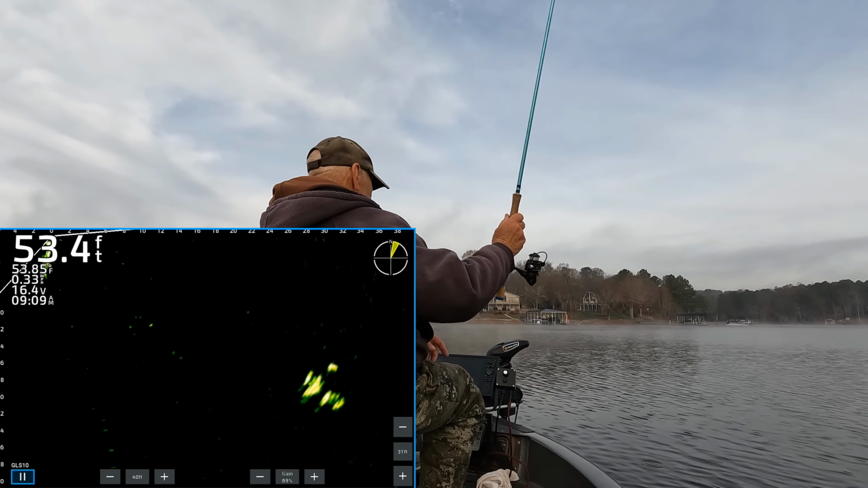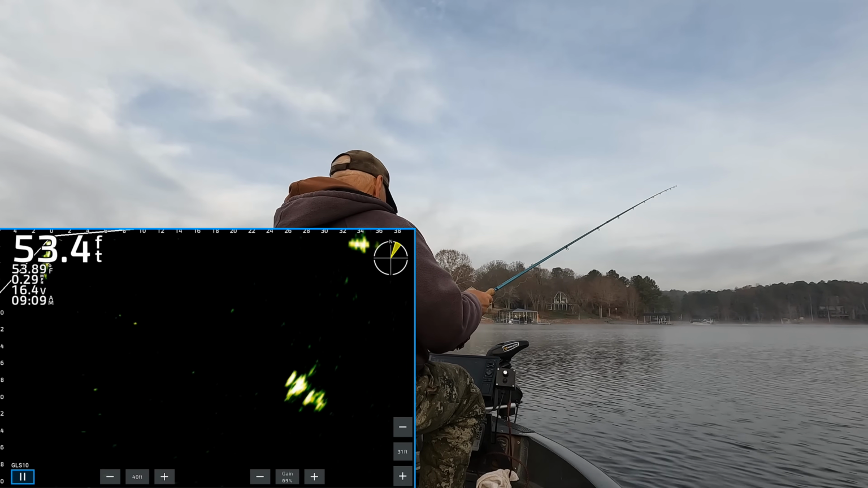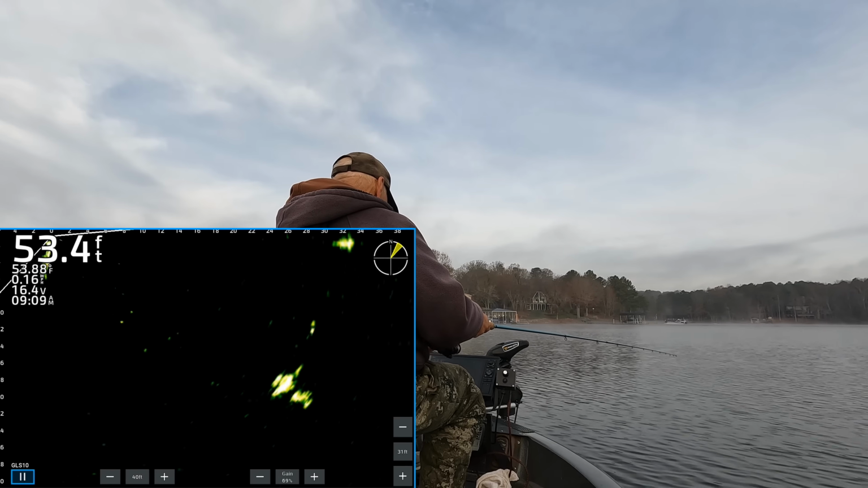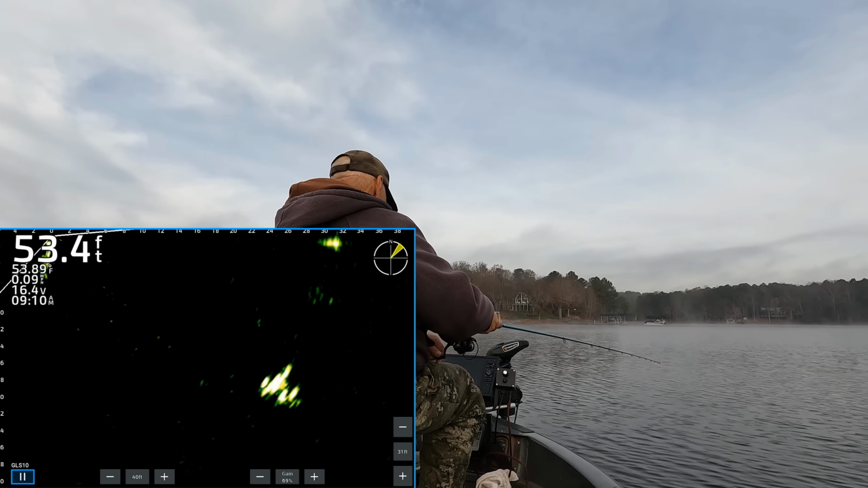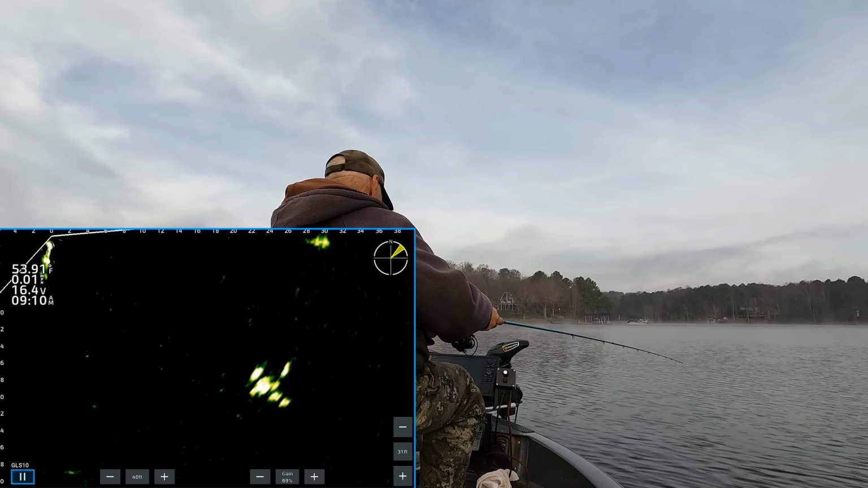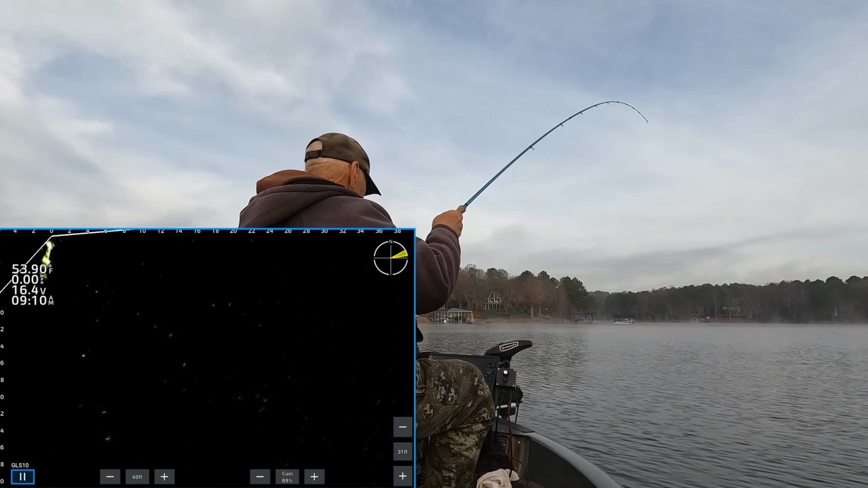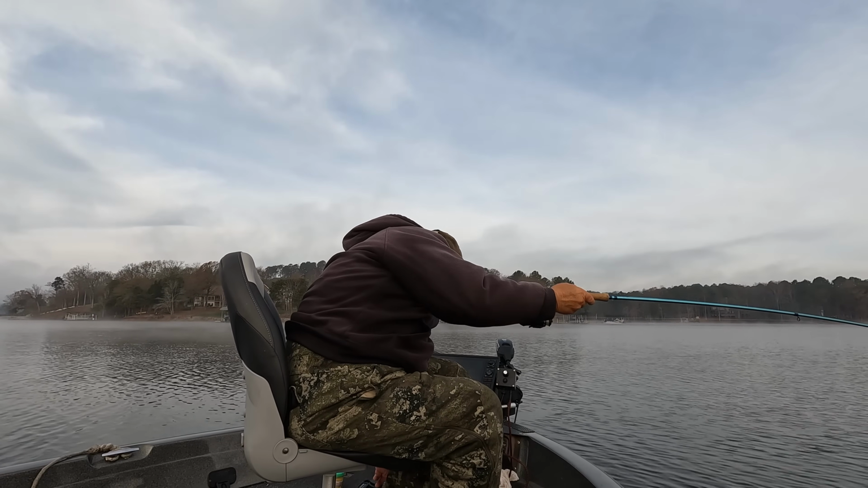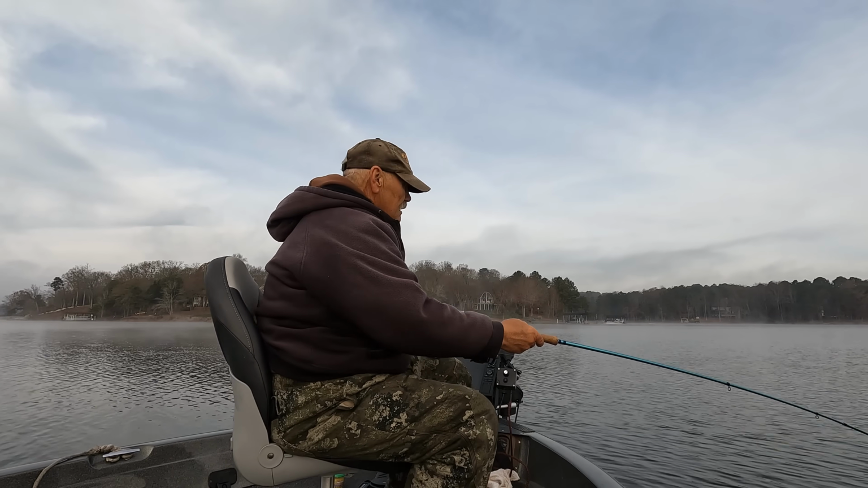All right, let's try one out a little further. Well, I didn't spook them. Coming right down on them. Hook up. I got that one. Let me spot lock it. That might be a pretty decent crappie right there now.